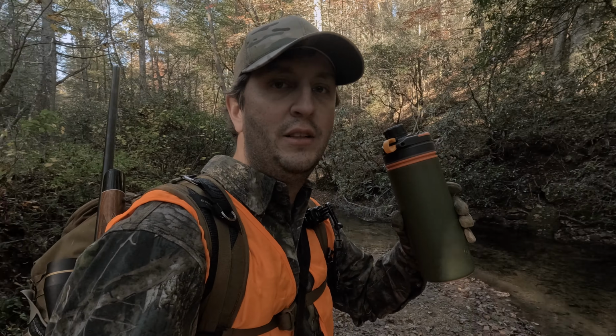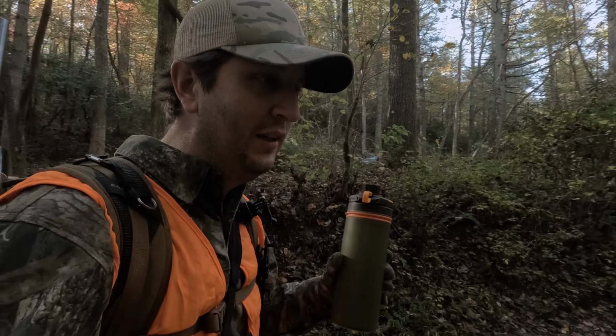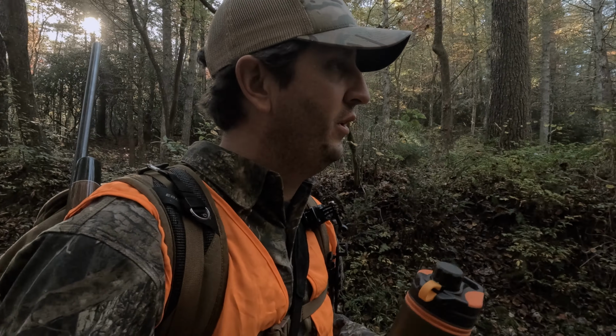Two trail cams to check. I'm not even sure if they're still there. Man, they're both probably a mile and a half down that way. I checked them probably 3 months ago. So I've got this brand new water bottle I'm trying out today. It's one of those purifiers. So I'm gonna set it right here to get some water.